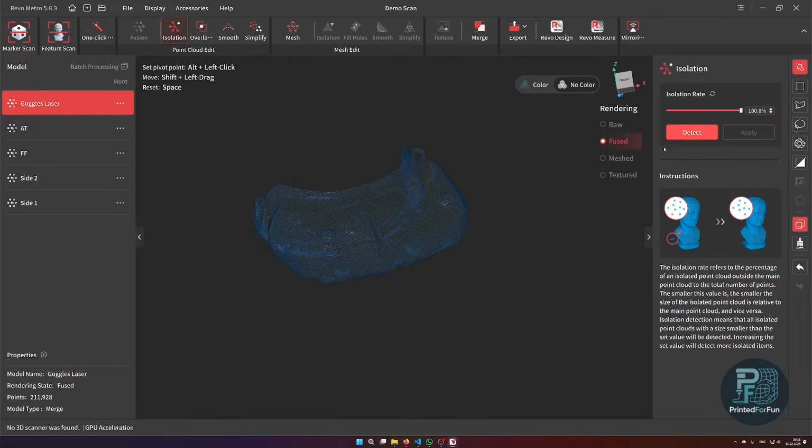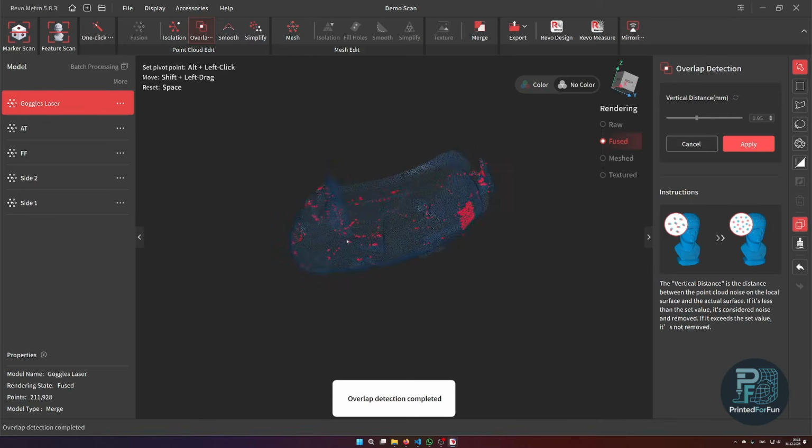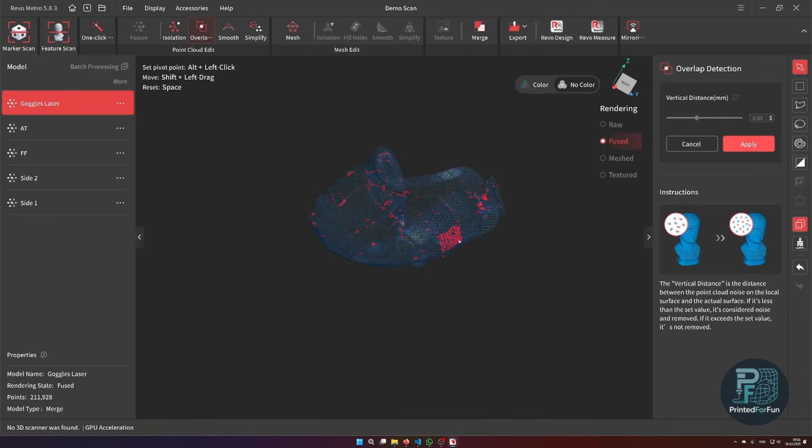So if I set it to 100%, I didn't actually select anything because there is only one body. But generally speaking, I set it to the default value. Next step will be overlap detection. For this one, I also use the default values, and I see the overlap it detected.